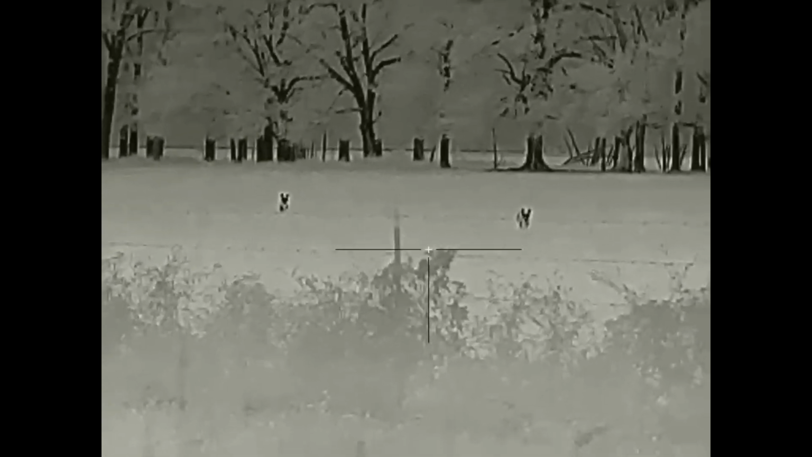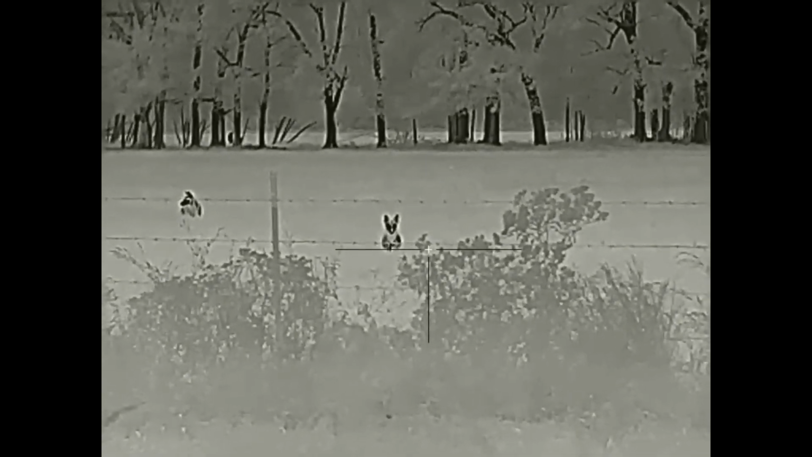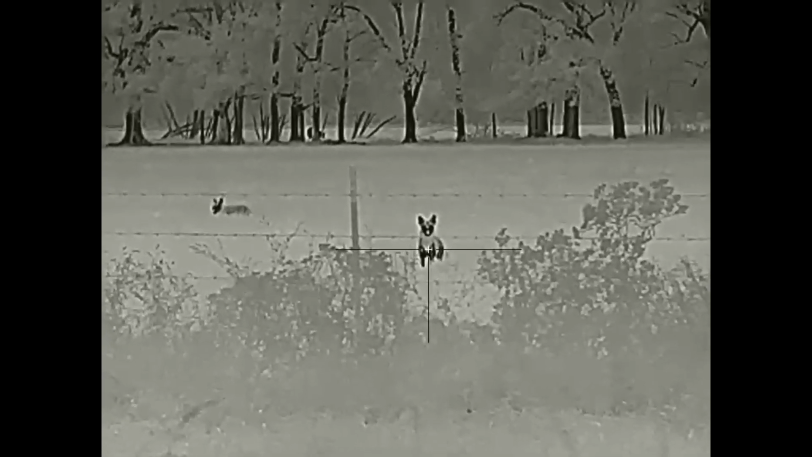It does have picture-in-picture display. It says it's got a stadiametric rangefinder. That's just a very basic way to measure distance to an animal. That is not an uncommon feature with a lot of scopes out there. I would not buy a scope just because it had that, because most of them do, and it tends to be not extremely accurate, but it's in there nonetheless. It does have onboard video recording, does not record audio.